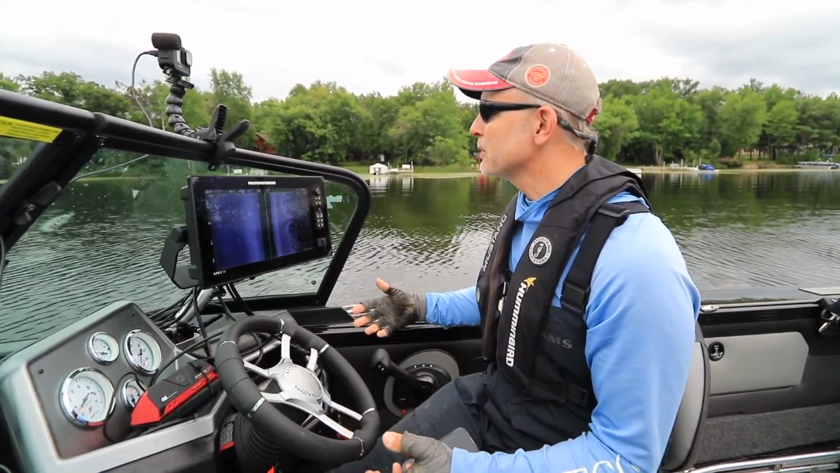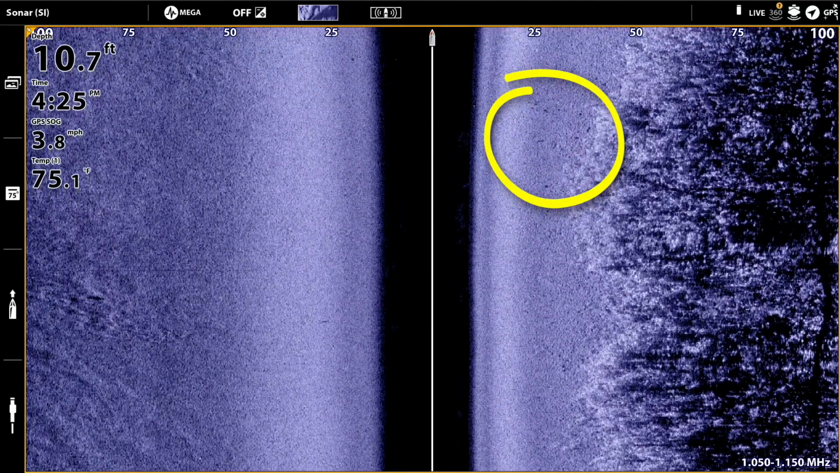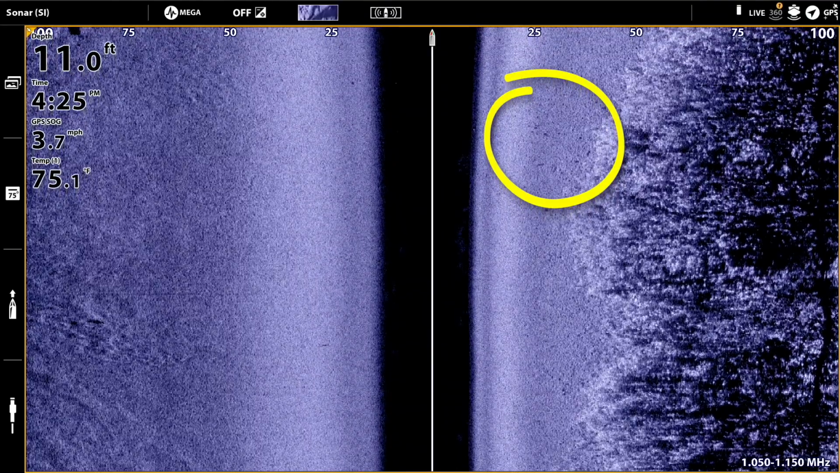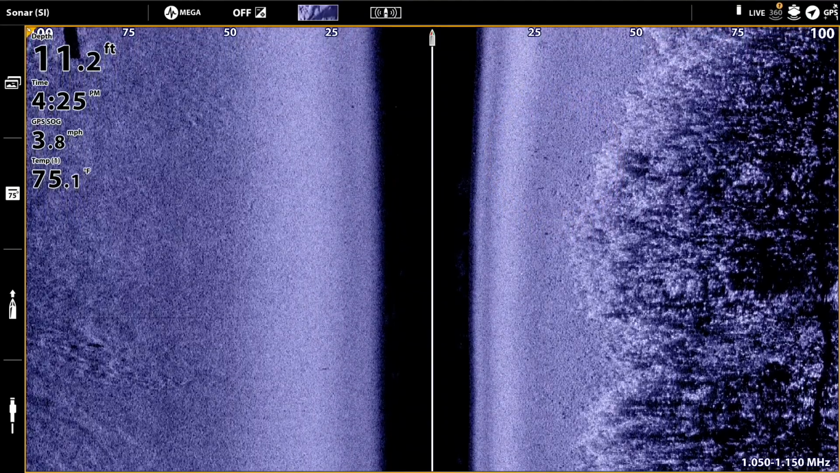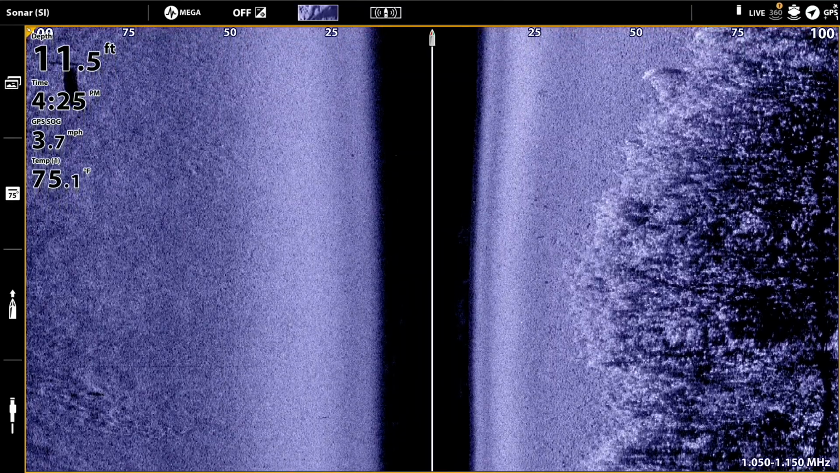And so this is another place that can hold fish, and it looks like we've got a collection of dark sonar shadows right on that outside weed line. And so those would be some of the fish that we'll try to come back and get with Ned rigs here in a little bit.